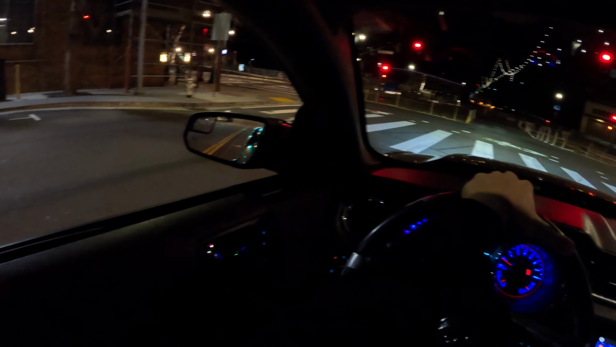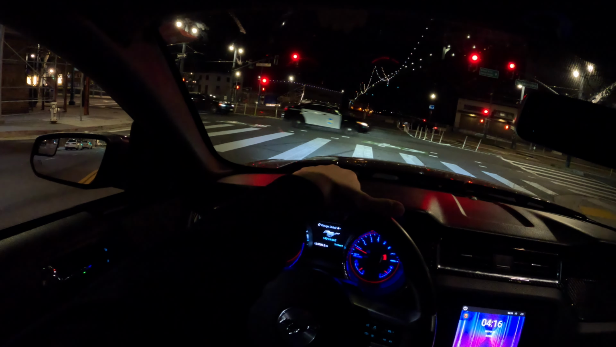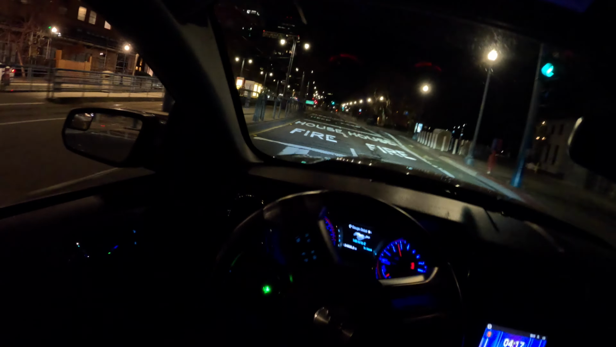Why is it that cities just never make sense? Uh-oh. That's not a good sign. But that guy's going that way, we are going this way. Oh my god, it smells like shit over here.